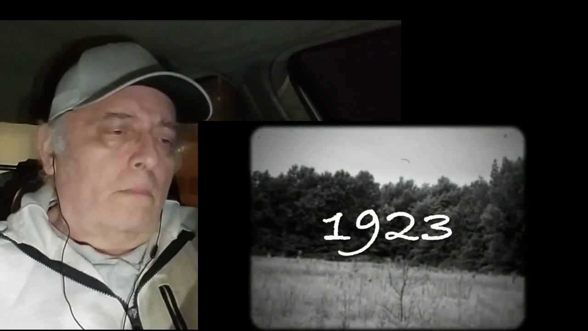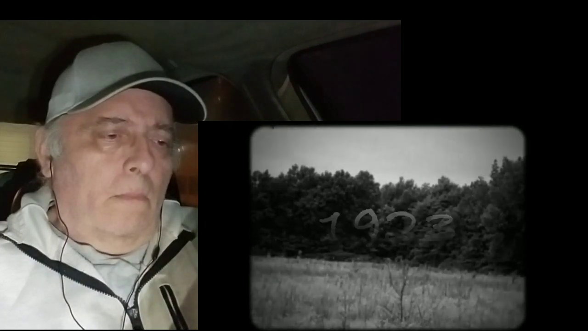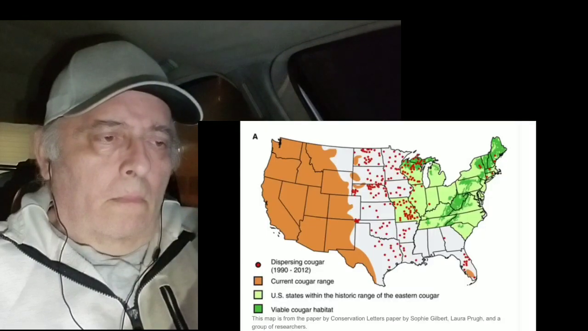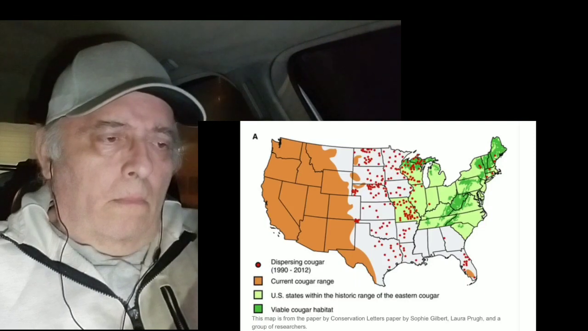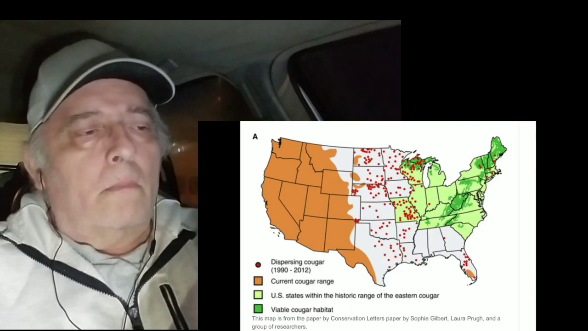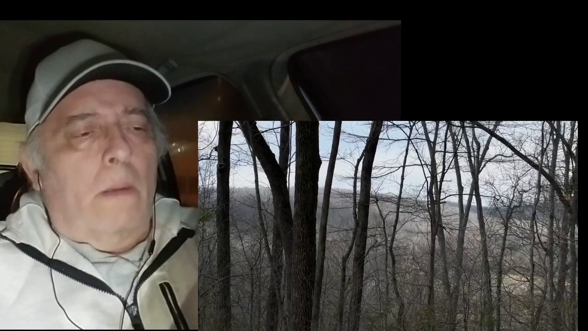In 1923, the last known confirmed mountain lion in Missouri was killed. But nearly a century later, maps have shown us consistently that cougars are now dispersing back into the eastern portions of the United States. And this is not surprising, considering a state like Missouri is home to the Ozark Mountains, an area that I would deem viable cougar habitat. Millions of acres of untouched forestland.